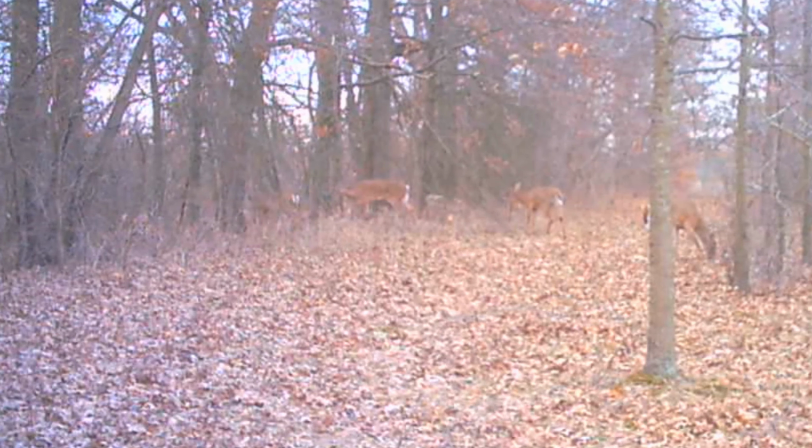Raccoon meets possum. Possum doesn't move. Raccoon, not happy, but he runs away. There's one that you don't want to see on your game camera. The closest neighbor with cats is a mile away. I don't think that's her cat. Somebody probably dropped it off.